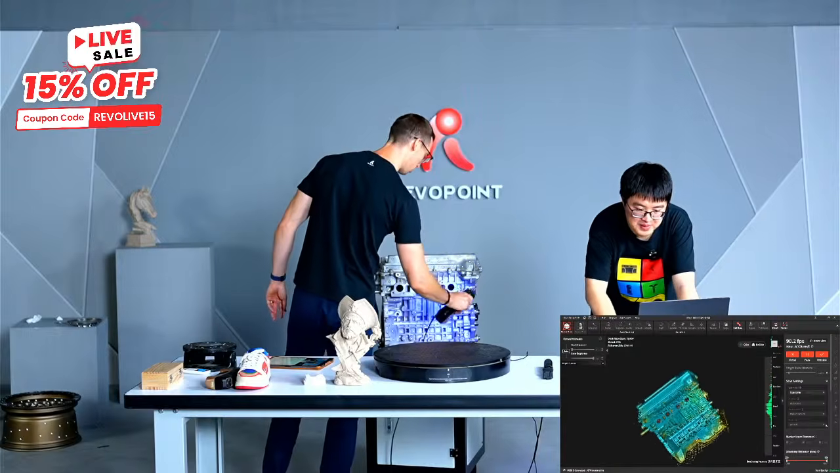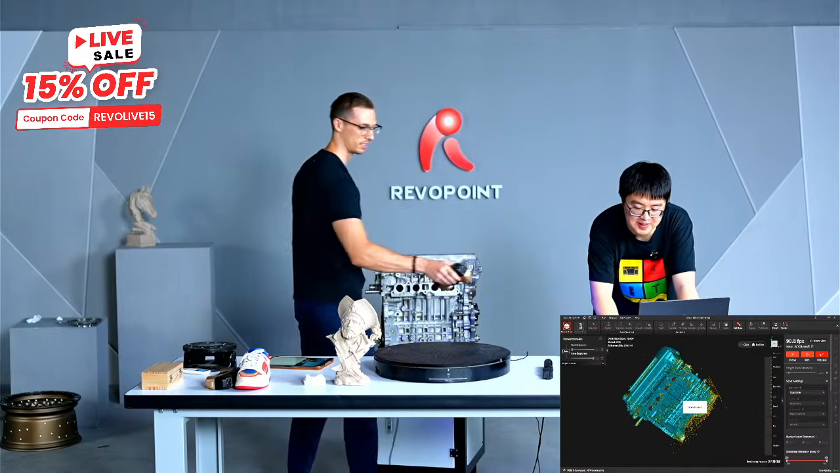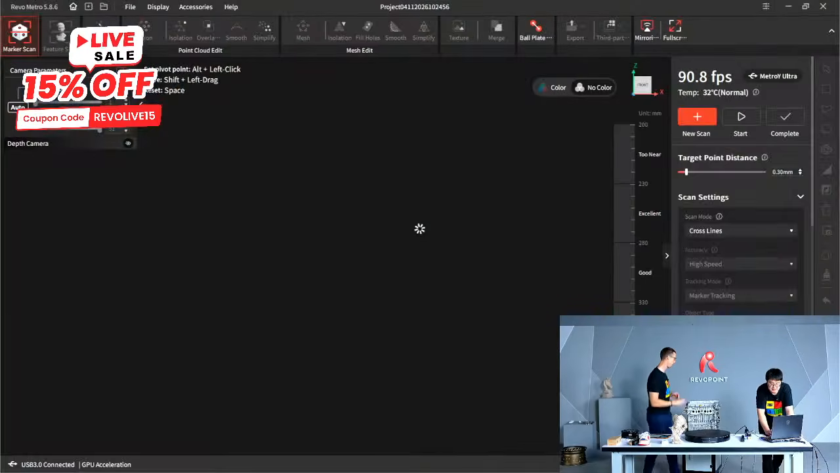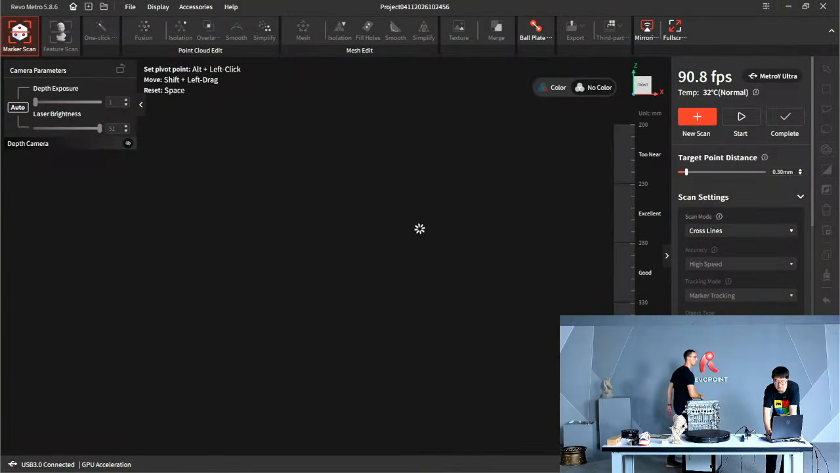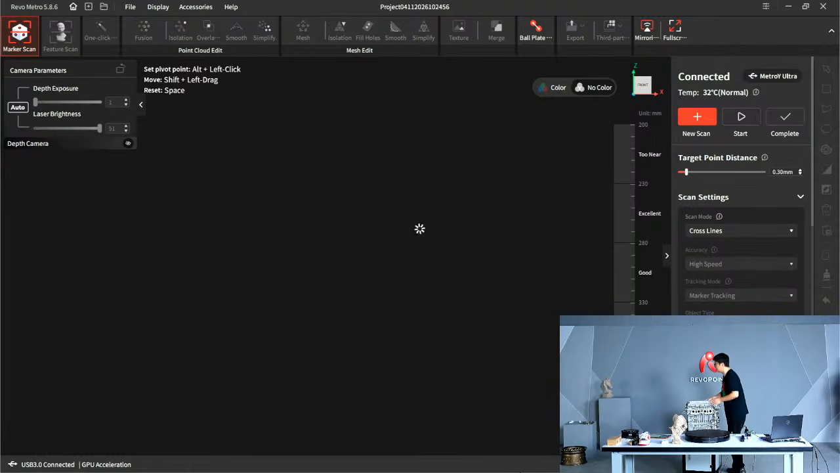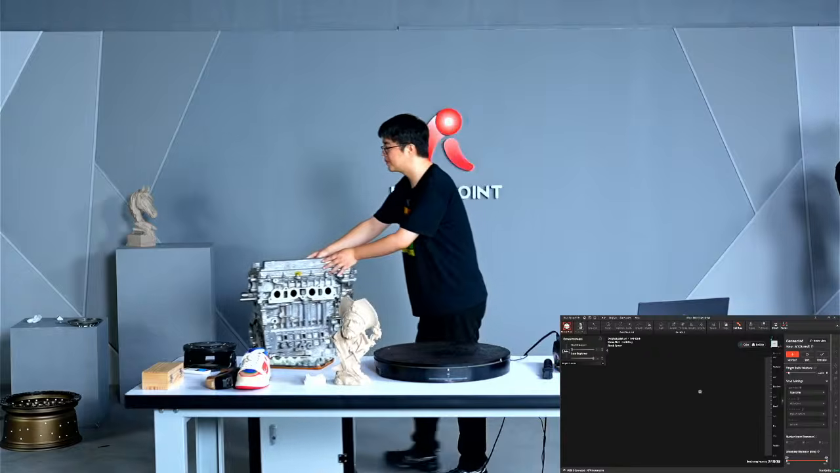All right, let's just process this. Sure. Or it's going to take a long time. It's already 24,000. So yeah, that's a reasonable frame count for scanning a large object like this engine block.